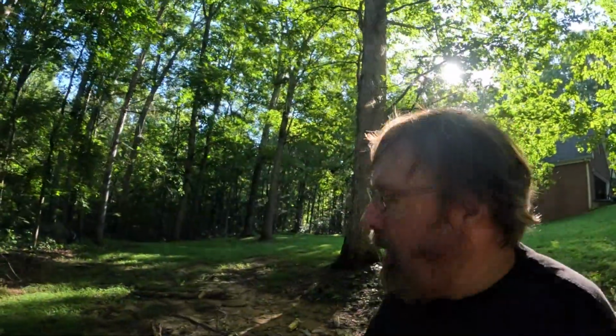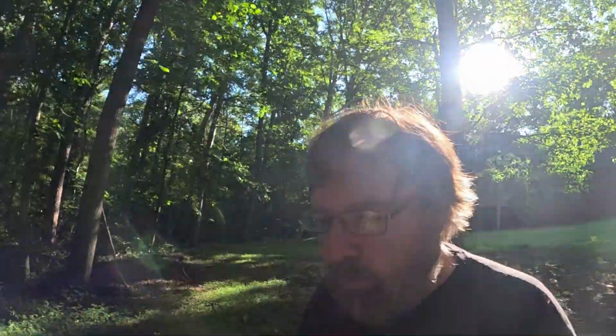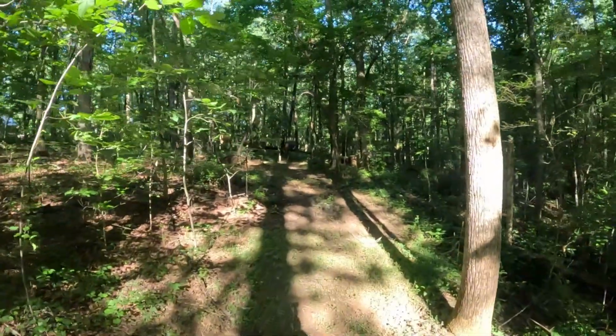It's been about 2, maybe 3 weeks since I put up the deer feeder. I'm gonna go back here now and get my cameras so we can see what we got. And as you can see, my house is back here. I can actually see this feeder through the woods. So there it is.